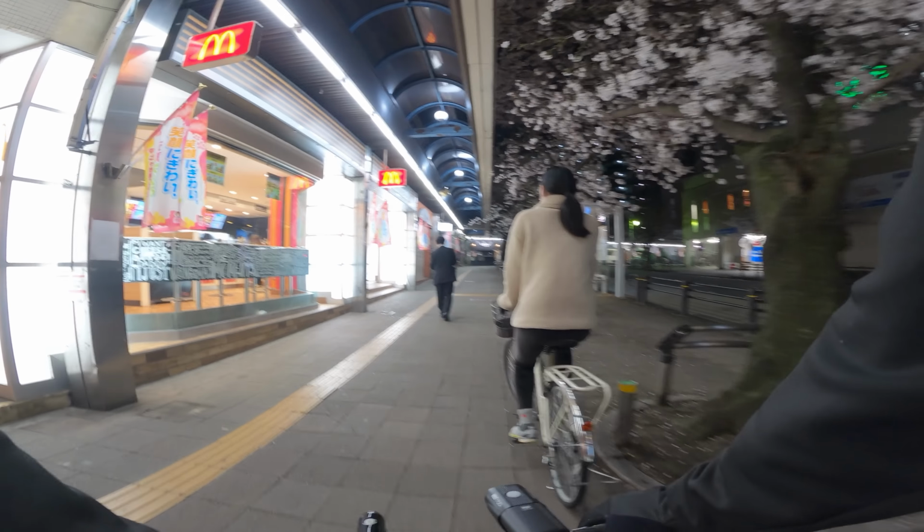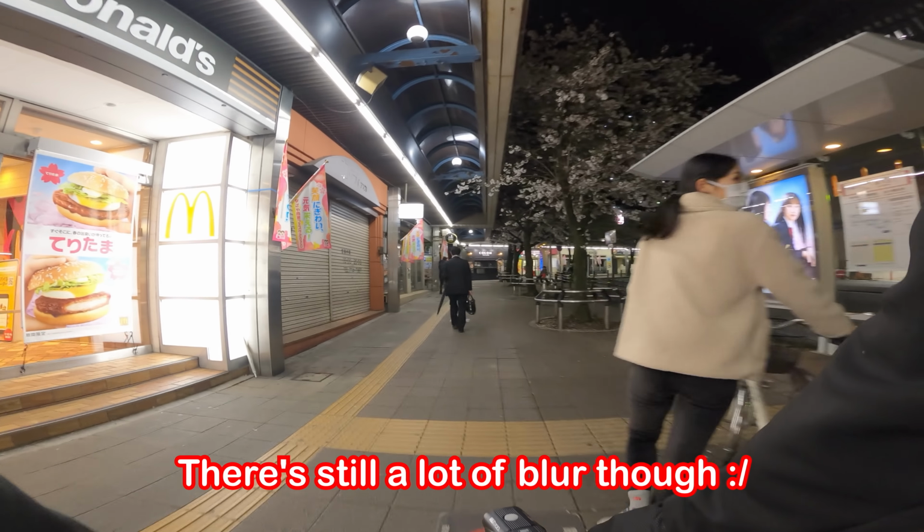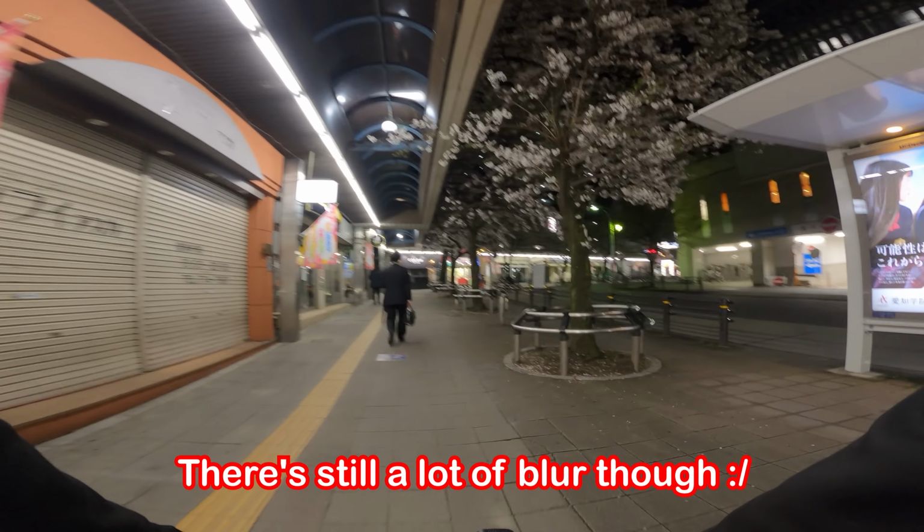We've got a McDonald's here as well. This one is 24 hours, I believe. And the camera should look pretty good here when we go nice and slow.